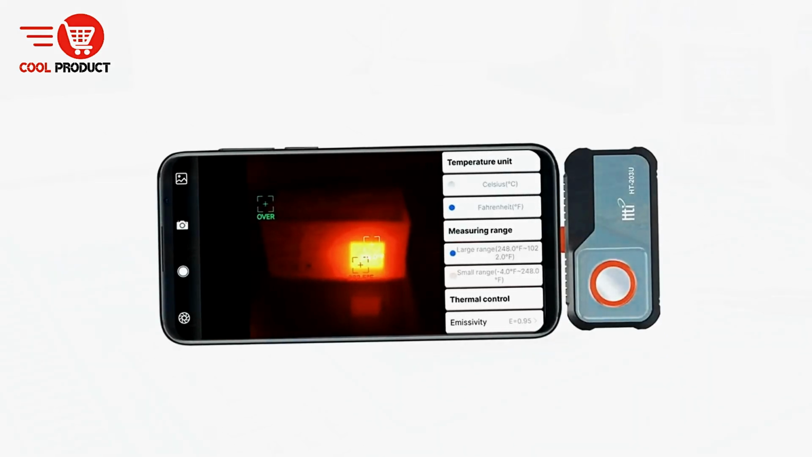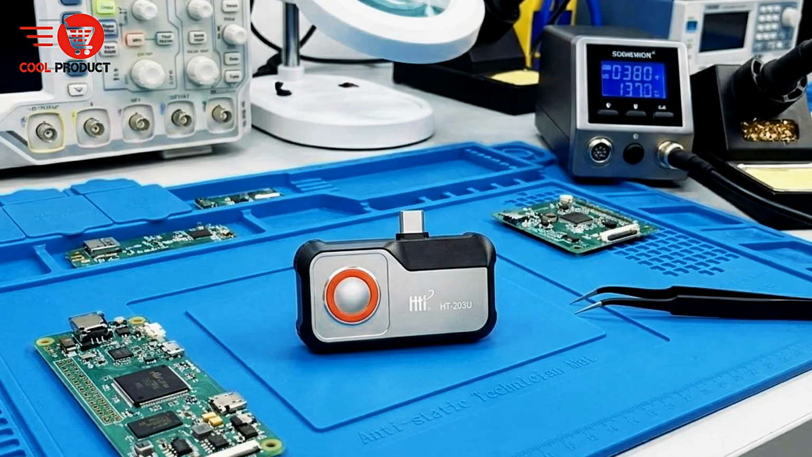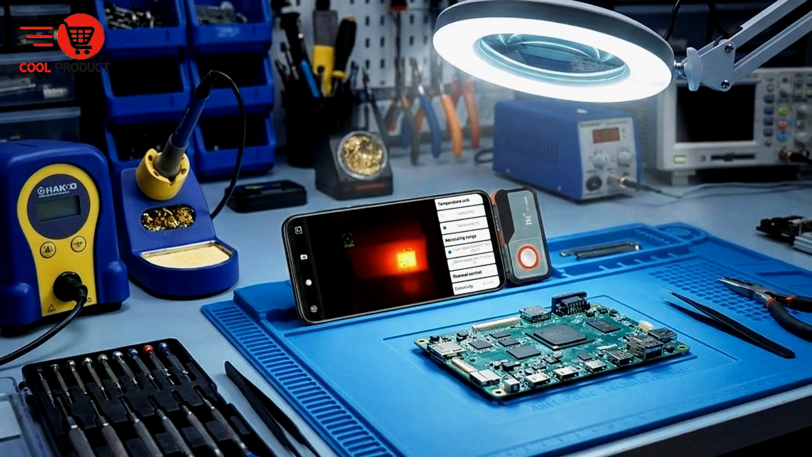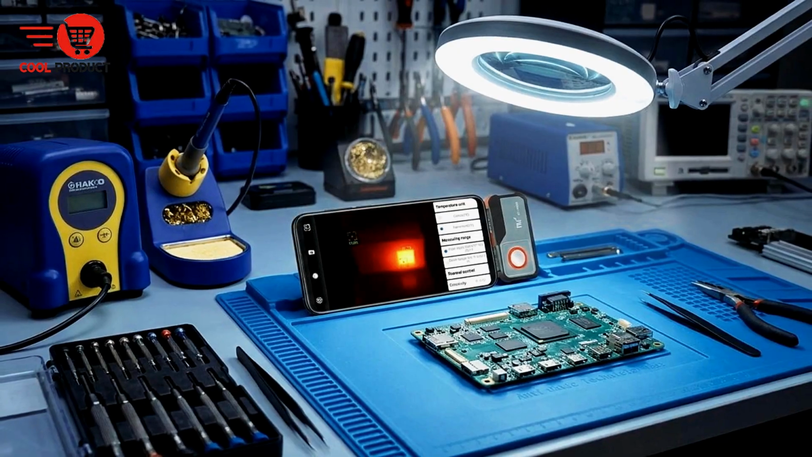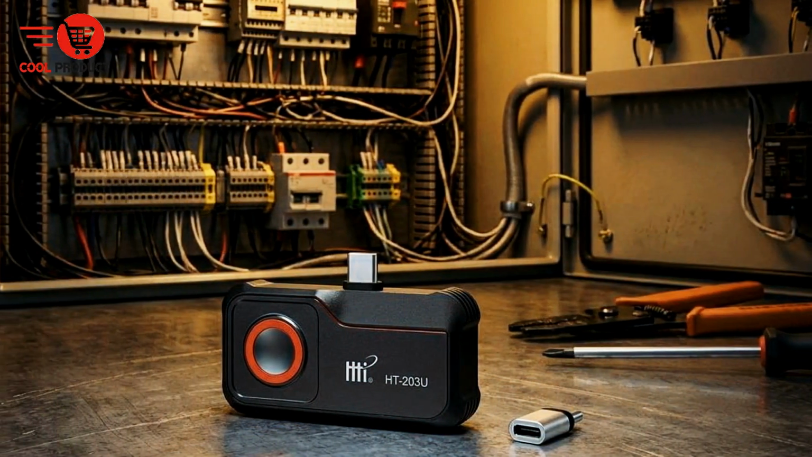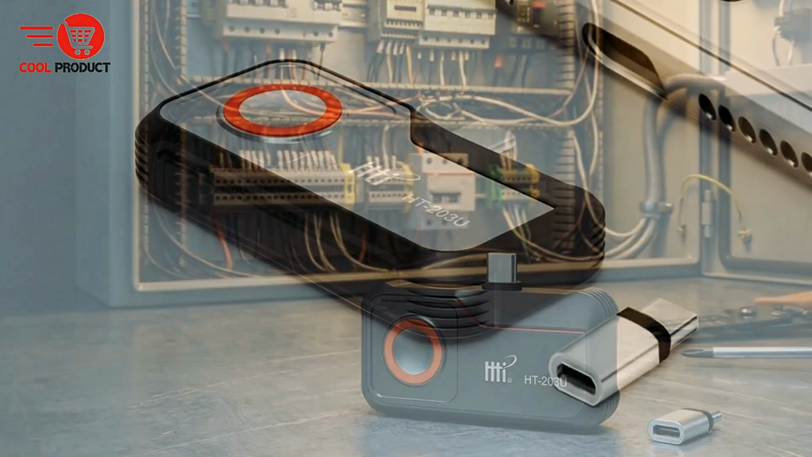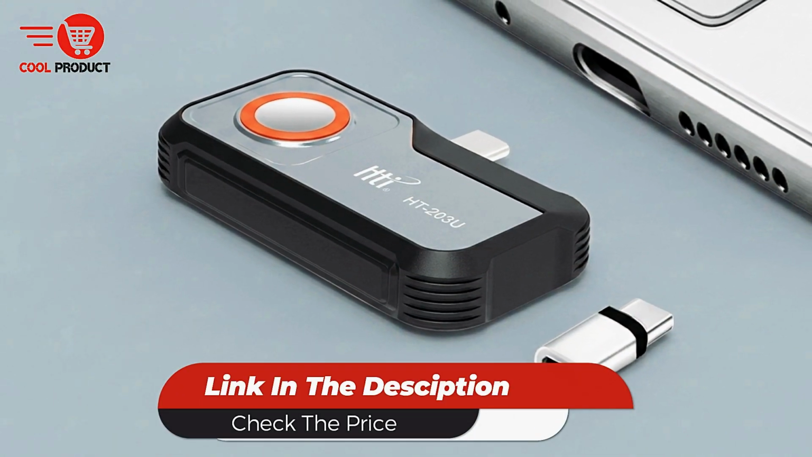Weighing only 0.2 kilograms and measuring 10 by 8 by 6 centimeters, the Hti HT-203U is easy to carry in your toolkit. It does not take up much space, making it perfect for technicians who travel between job sites. Sold as a single unit per pack, the Hti HT-203U Type-C infrared thermal imager offers a straightforward purchasing option for individual users who want a portable, accurate, and dependable thermal imaging solution.